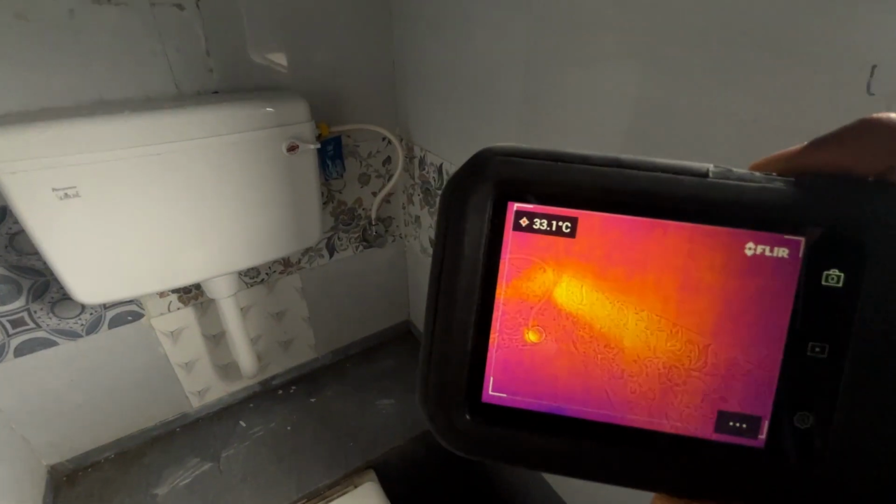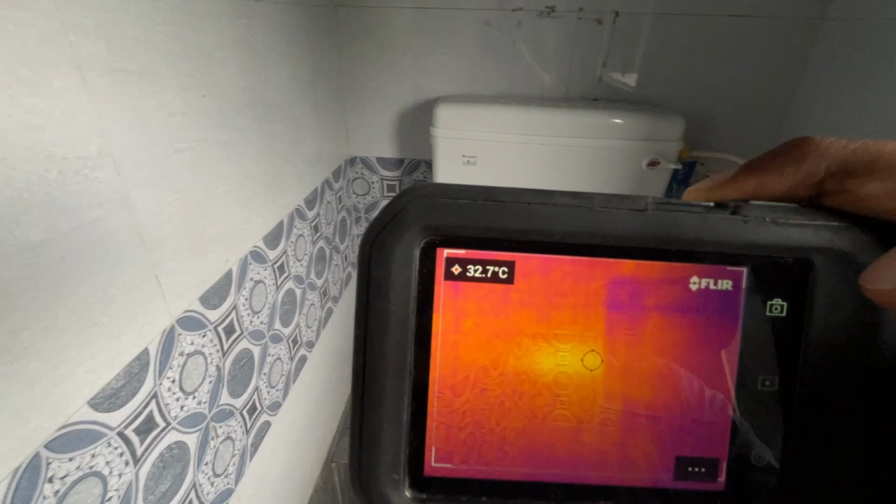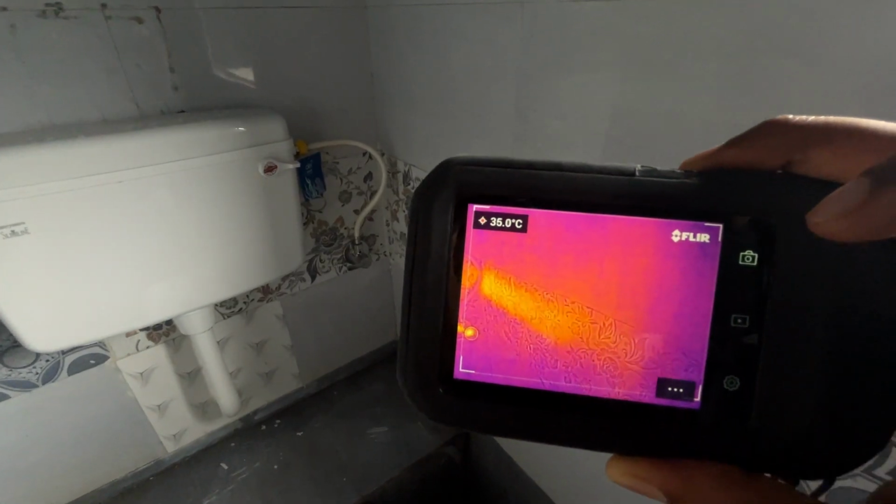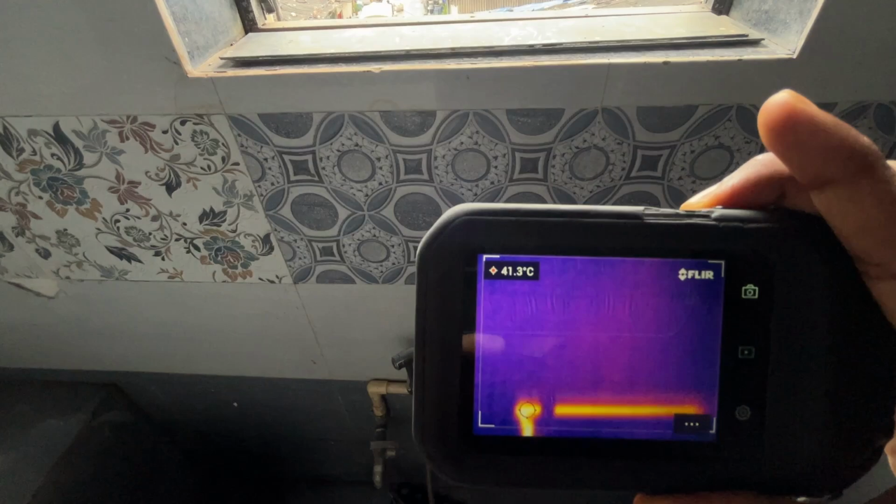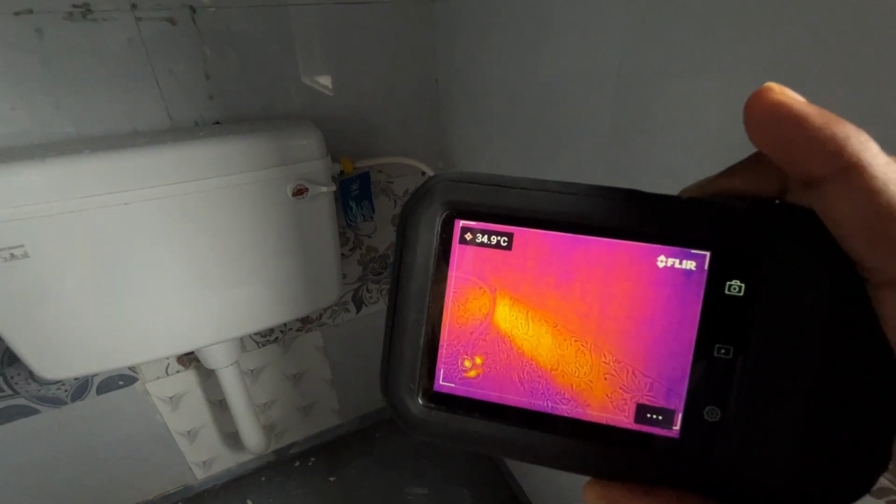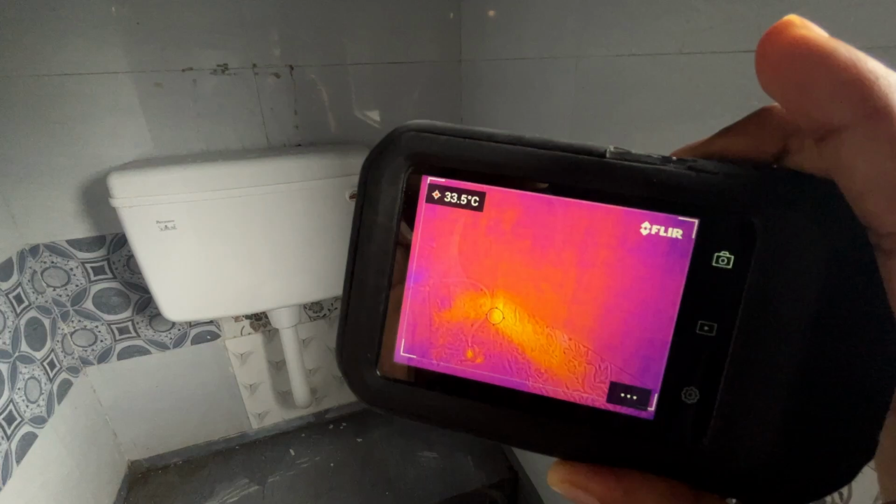We can see there is some leakage happening there, because in the other portion we are unable to see any hot signature, but here we are able to see the traces because the same pipe continues till here, in this direction. So this is the hot water method to detect water leakage. Thank you.